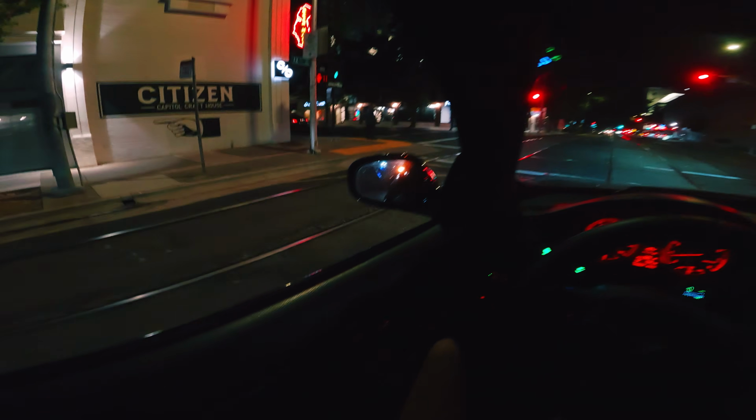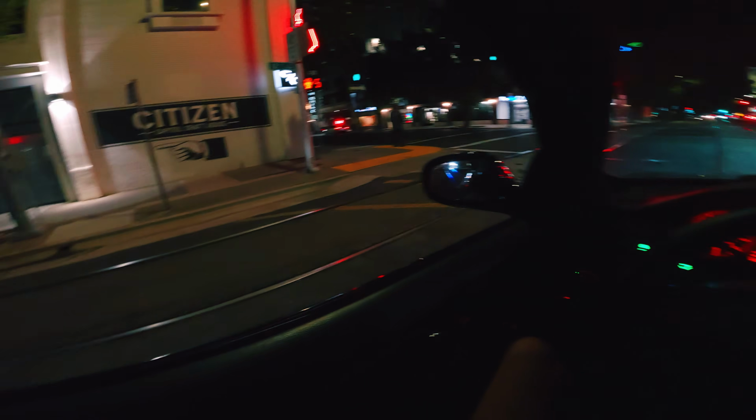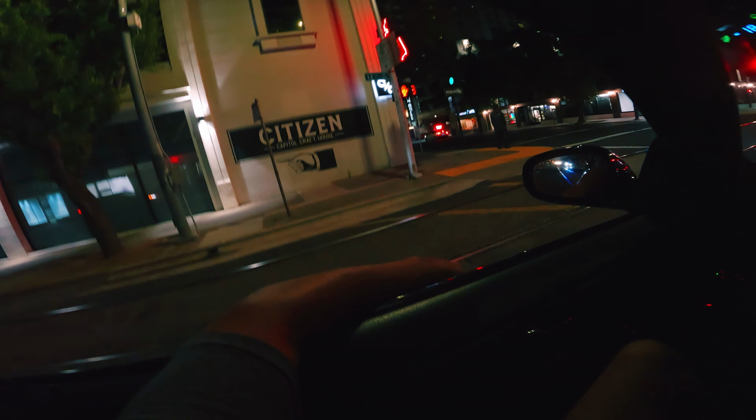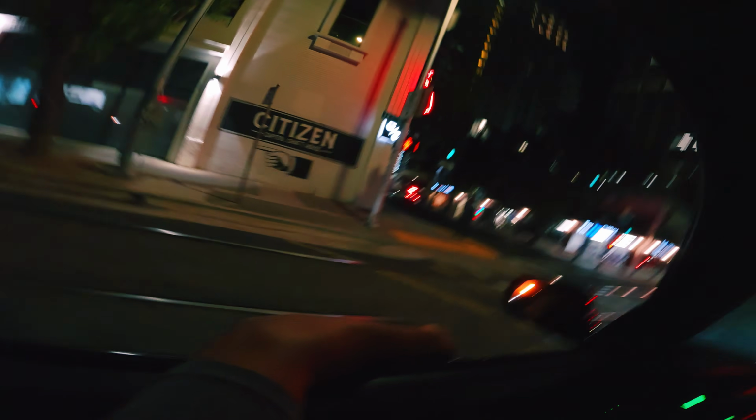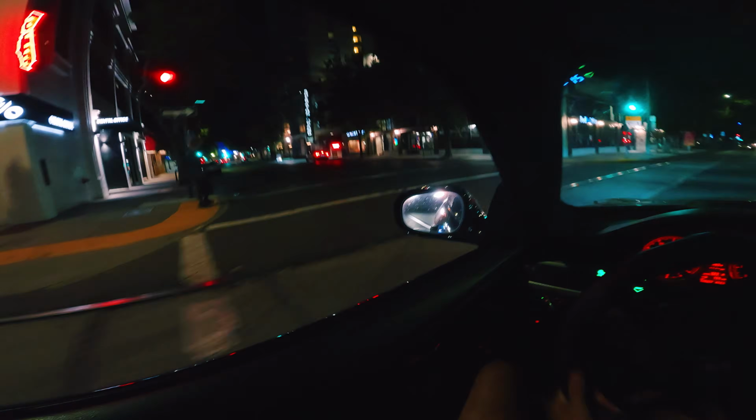I'm in the right lane. I don't know if I could turn left on a red. Can I turn left on a red? I don't know. But super nice night out tonight, nonetheless. We're going to enjoy it to its fullest.